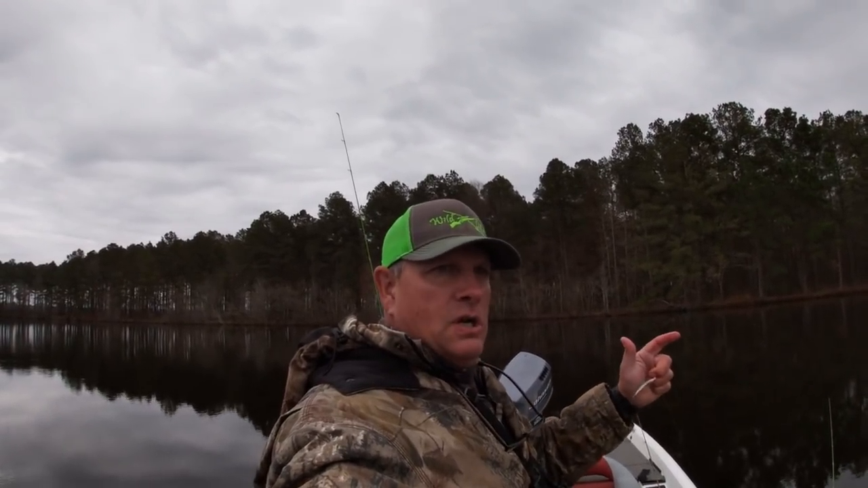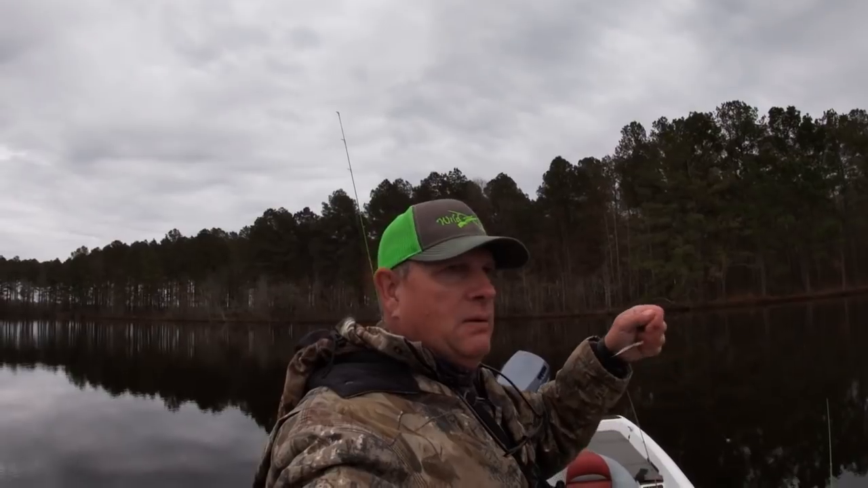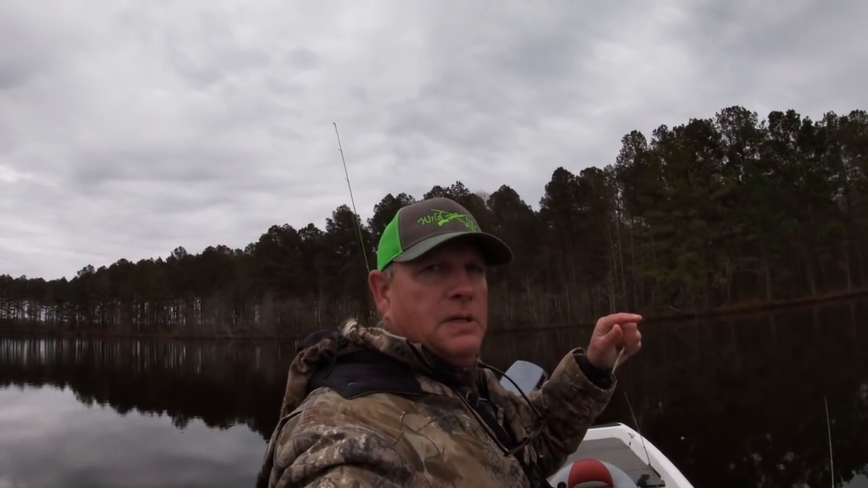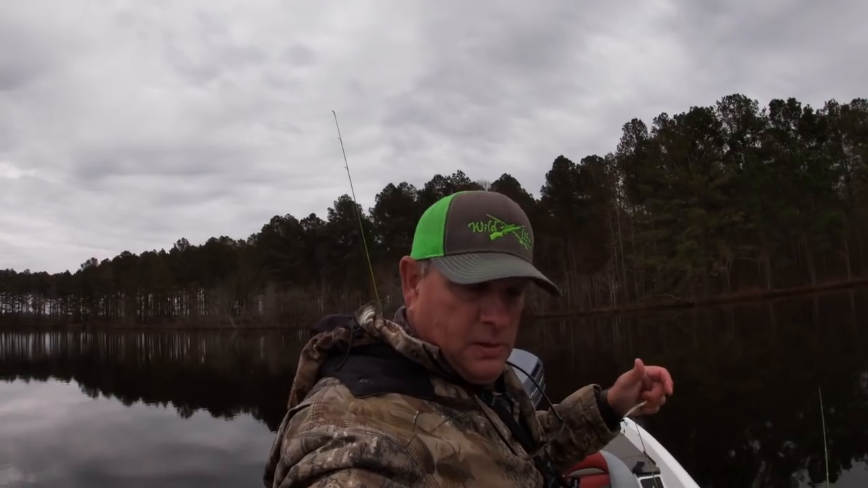And I've noticed a couple of them didn't react to it, and I would just twitch it just a little bit to make that jig hop. Boom, they would move right in and take it. Kind of like, I guess they're pretty lethargic in 45-degree water. Anyway, hey, let's get back to it and catch another fish.